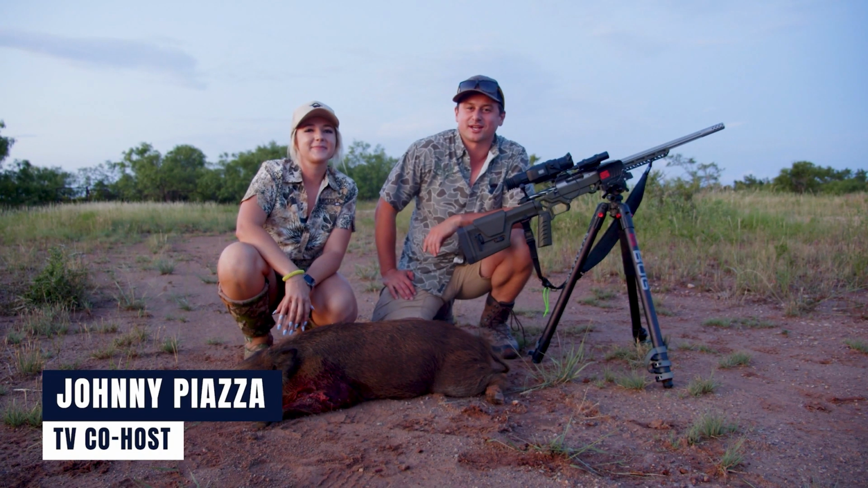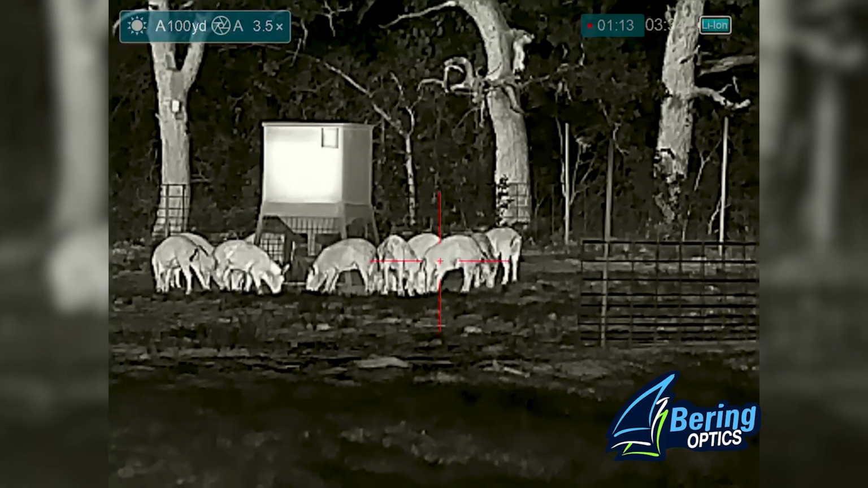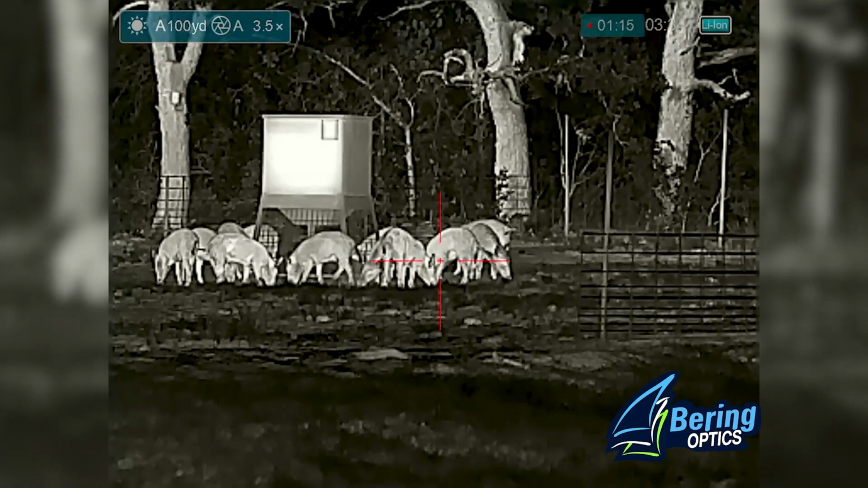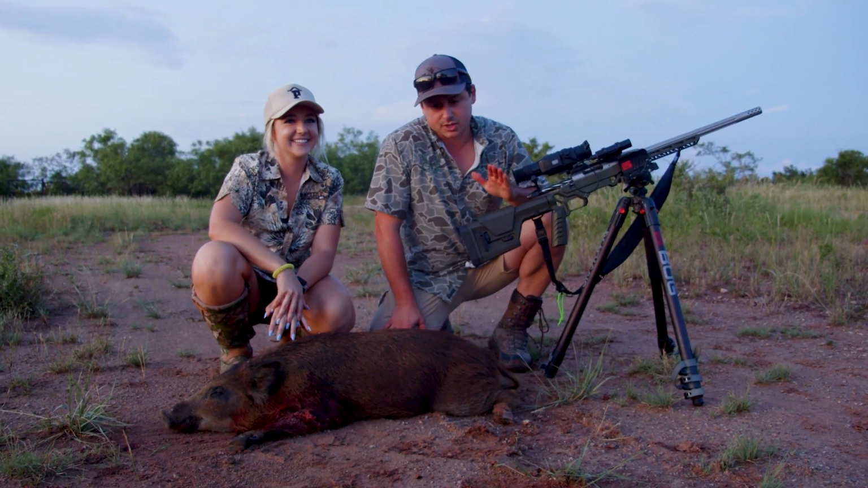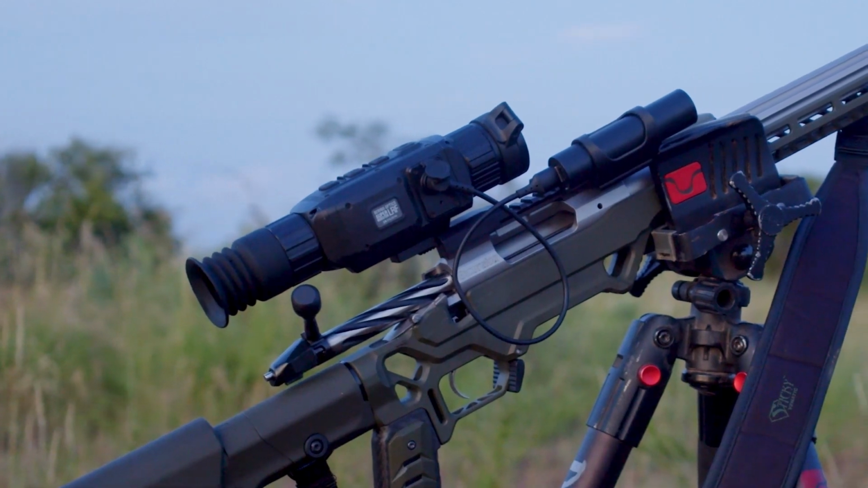Howdy everybody, my name is Johnny Piazza, co-host of The High Road with Keith Warren, and this is Kenley. Kenley's from Texas, but you've never hunted pigs with thermals before. I have not. This is the Super HOGSTER LRF, and it did a phenomenal job. What'd you think of it? It was slick.